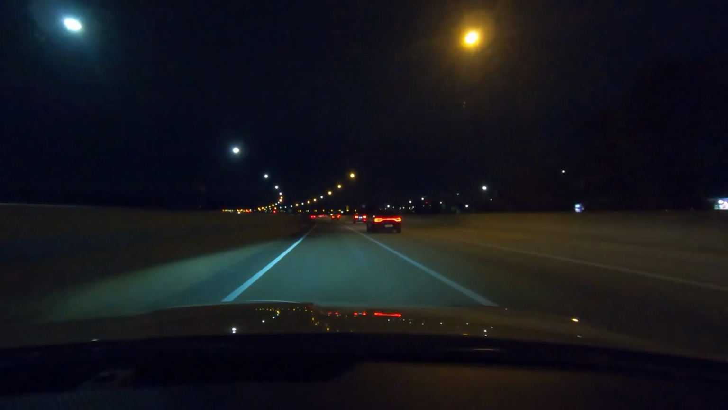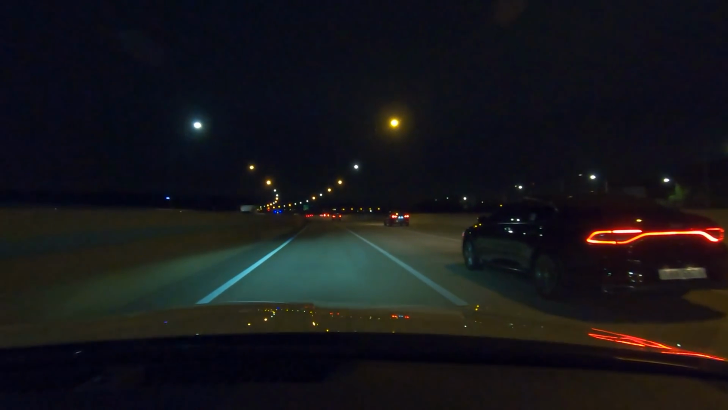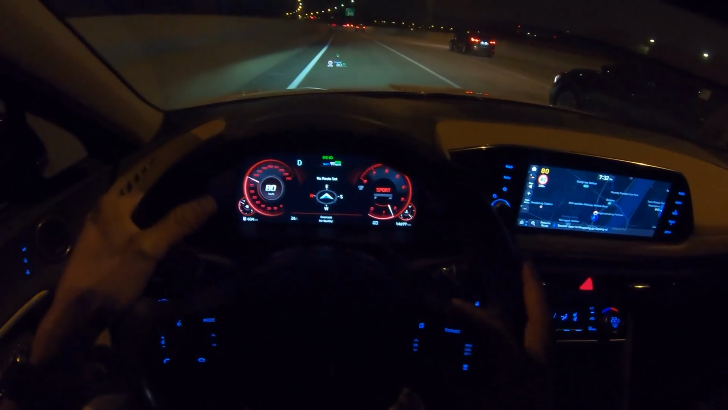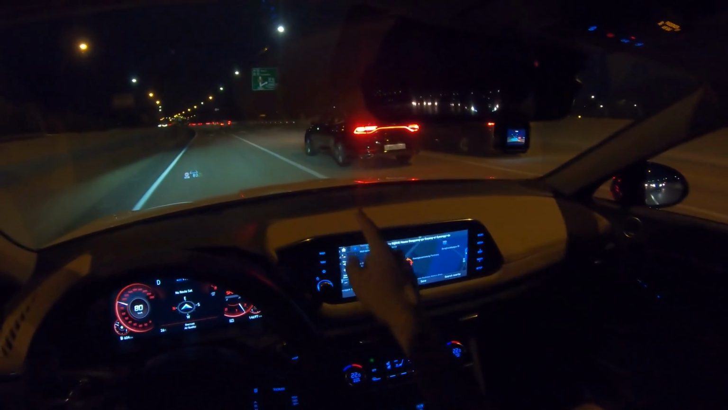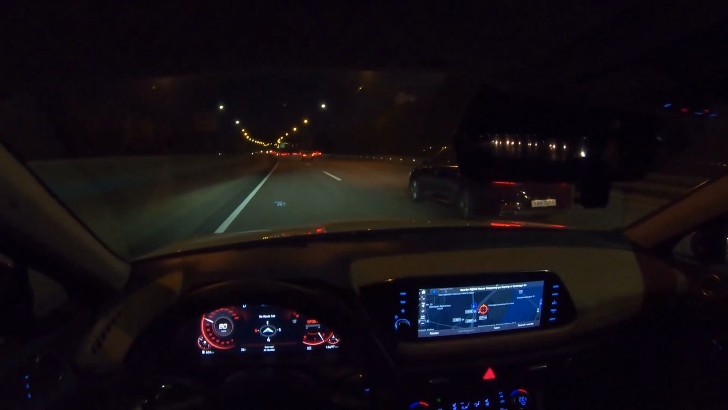Okay, let me show you adaptive cruise control right now. The speed limit is about 80 kilometers per hour in this area, and you can see this car is slowing down to 80 because right there we have a camera detector. You see it right there, and the Sonata is driving for me, so it's okay.